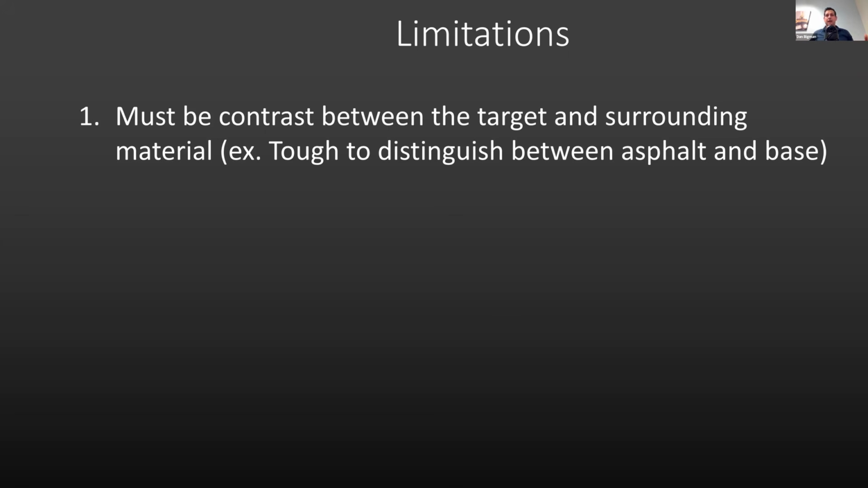There has to be a contrast. And so if there's not, and this is something that we do struggle with sometimes in road work, is getting that contrast between asphalt and base or between subbases. All right, number two, GPR does not record composition.